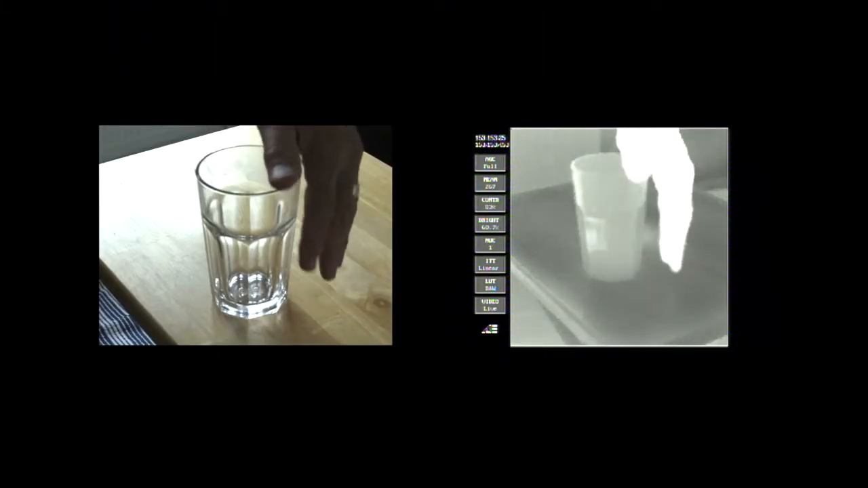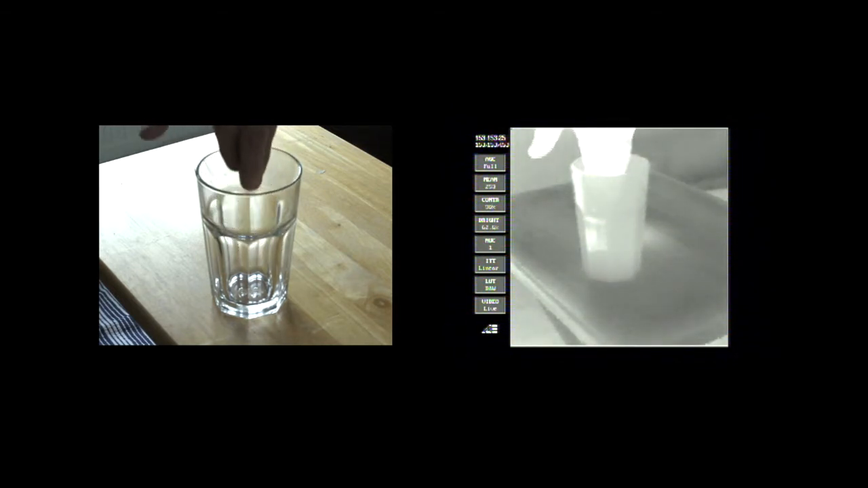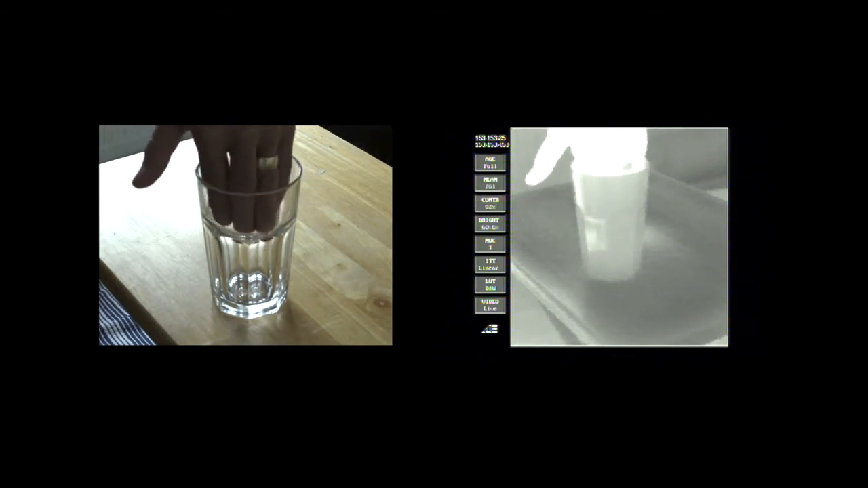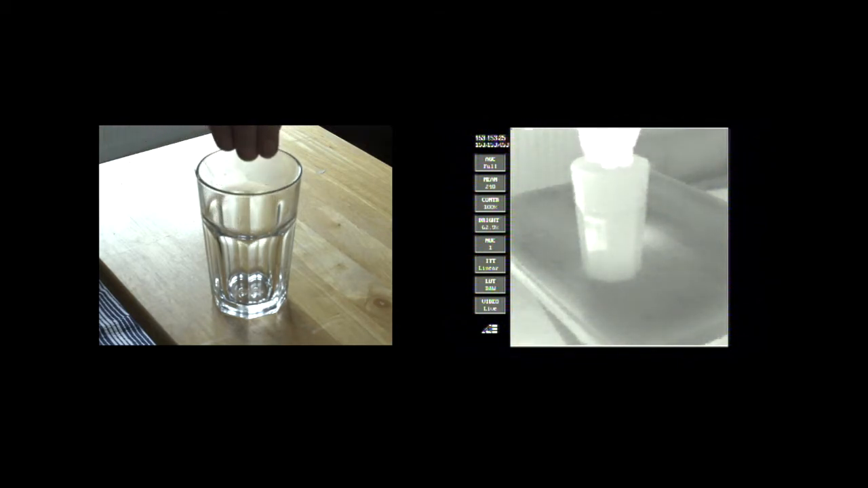Here's an ordinary drinking glass. Let's just put a hand in now, and in the visible, you can see it's almost completely transparent, as you'd expect. But look at the infrared. You can barely make out a ghost through the glass, and this is because glass is opaque in the infrared, which means we have to make our lenses out of germanium, which is transparent in the infrared, but strangely it's also opaque in the visible. It's not what you'd expect.